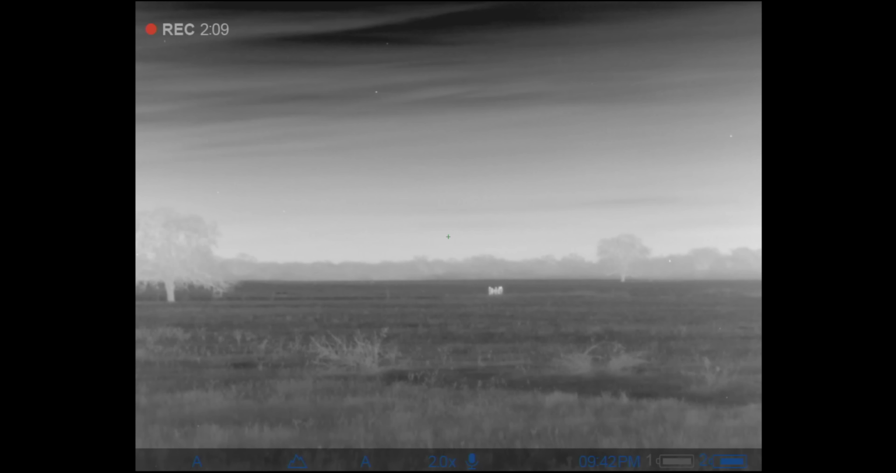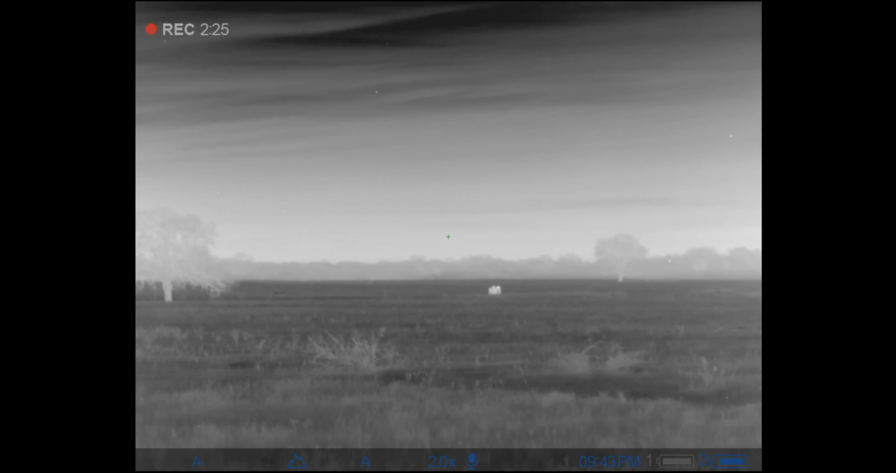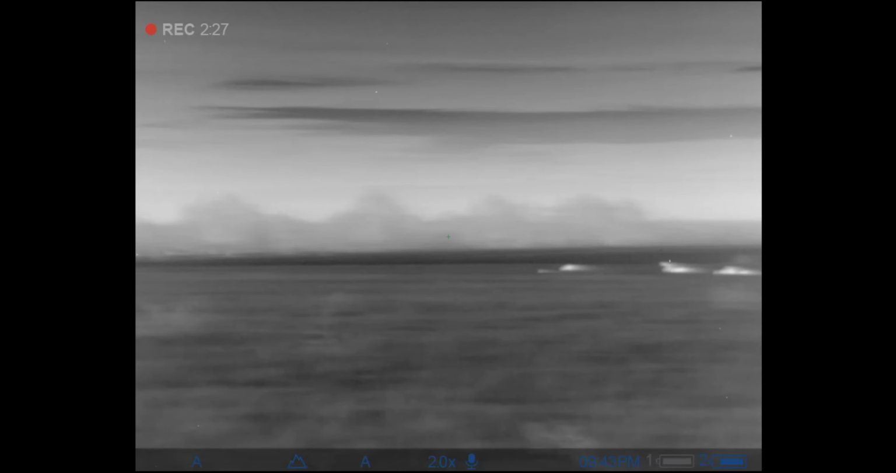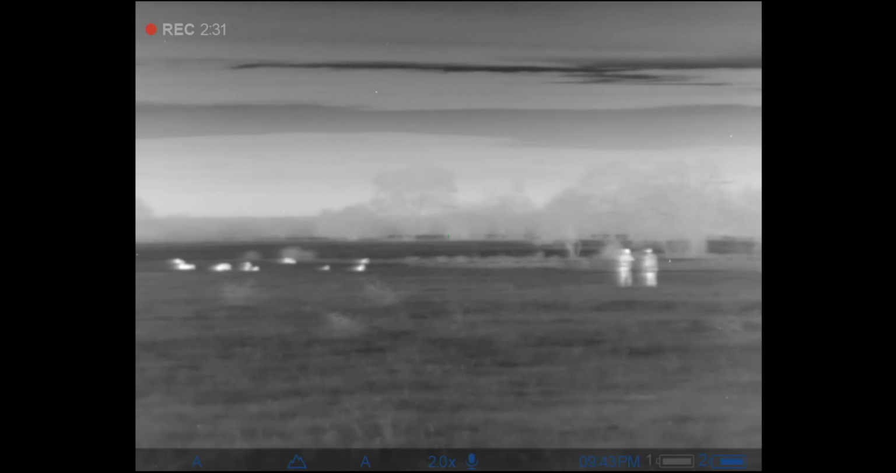Now, most of this footage is actually going to be of those people because this landowner obviously is more interested in those people there than he is in how many hogs we actually knocked down. And so, again, super happy that this landowner called us on this night, that we had this experience, and that we were able to have him there on top of everything else.